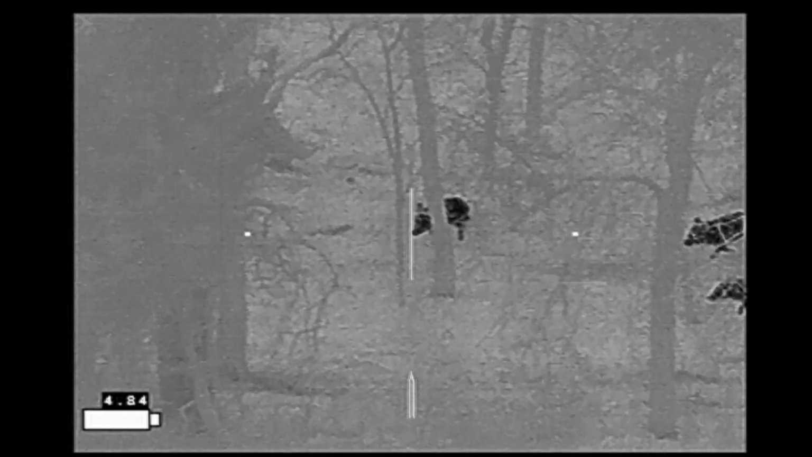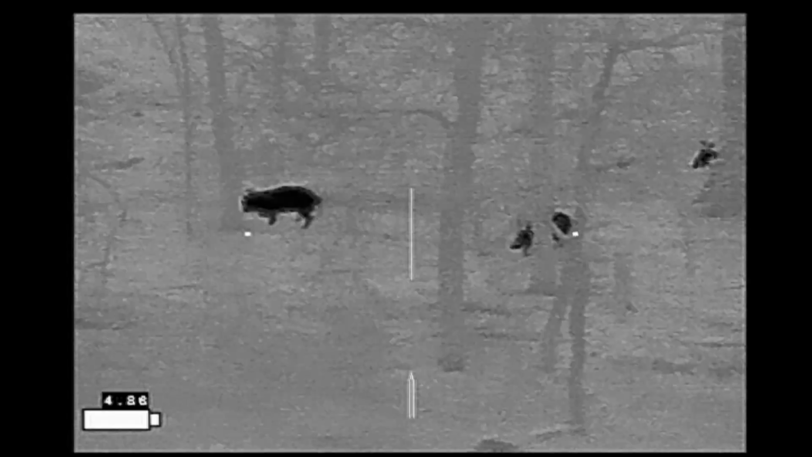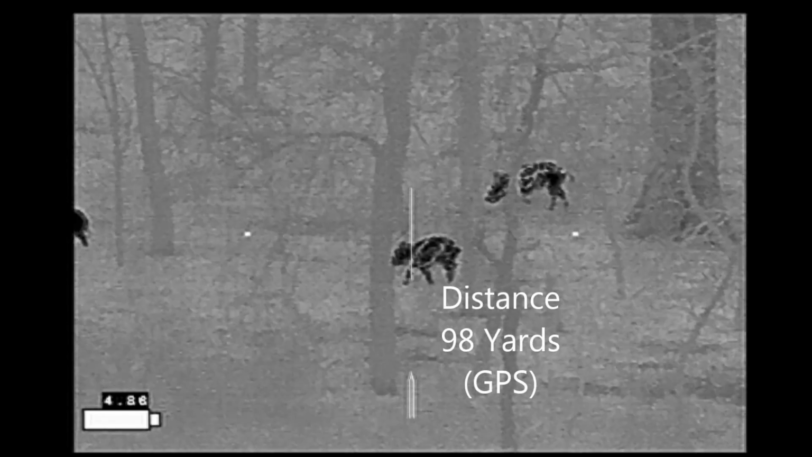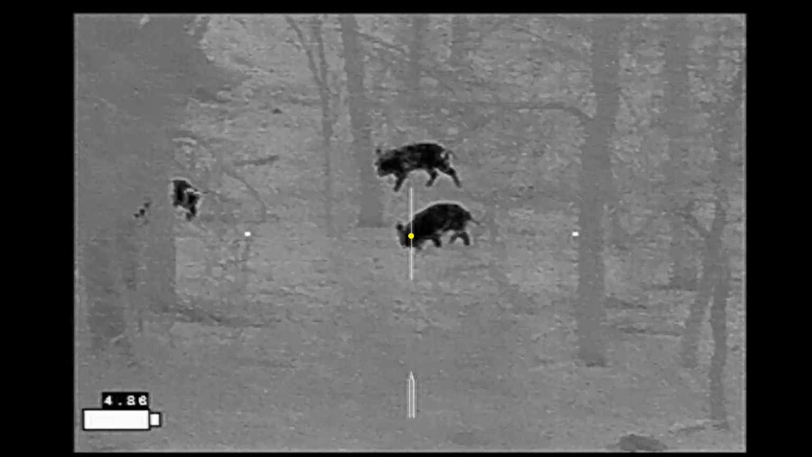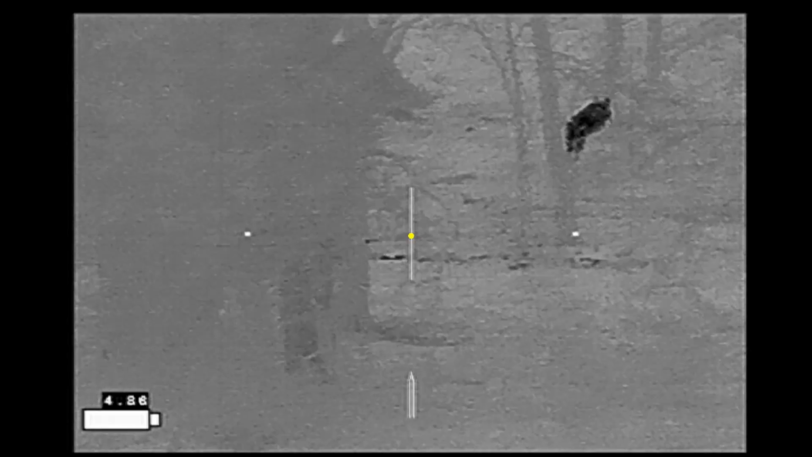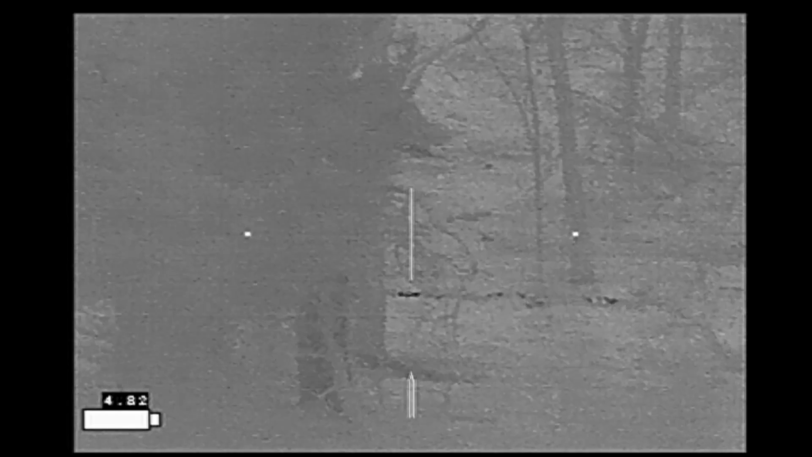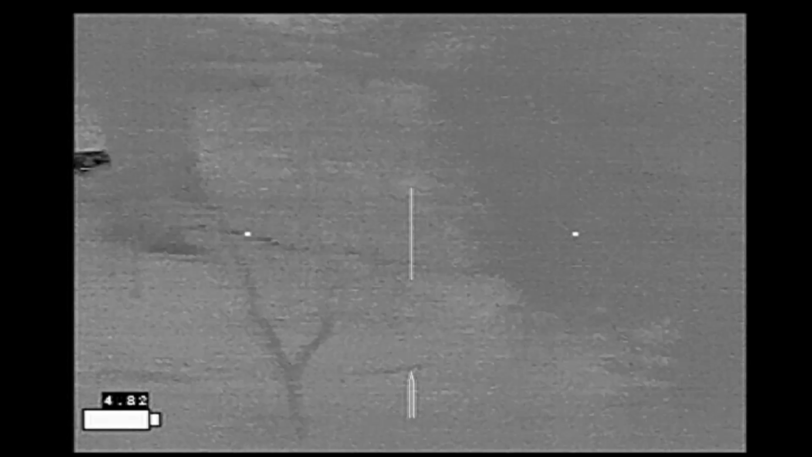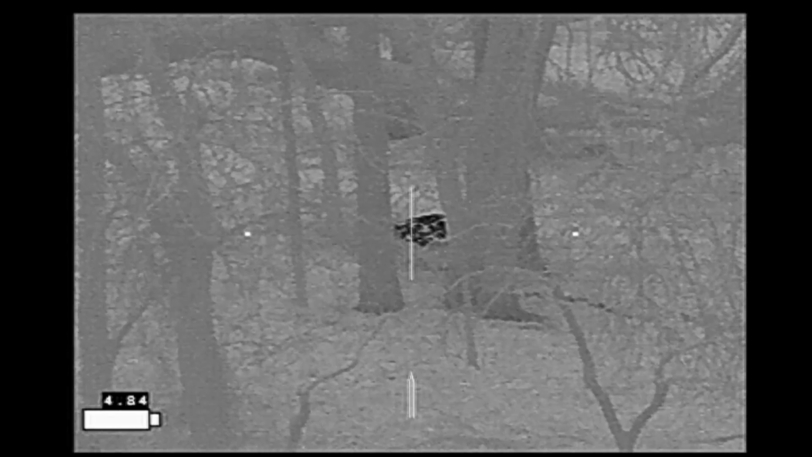As these pigs start to trot away, I realize that I am running out of time. Finally, this one moves into the open and slows down. And it only gets about 10 or 15 yards before coming to rest behind these trees.